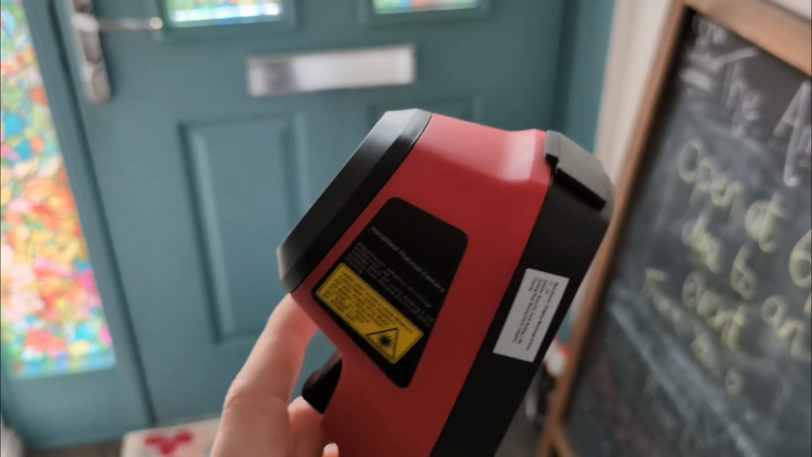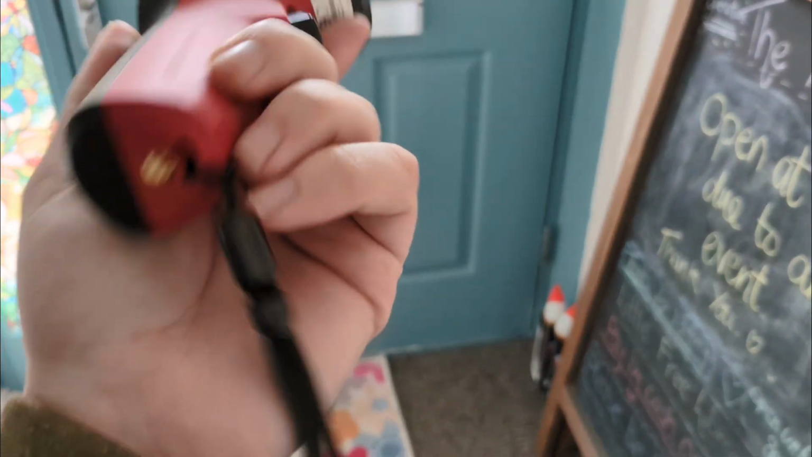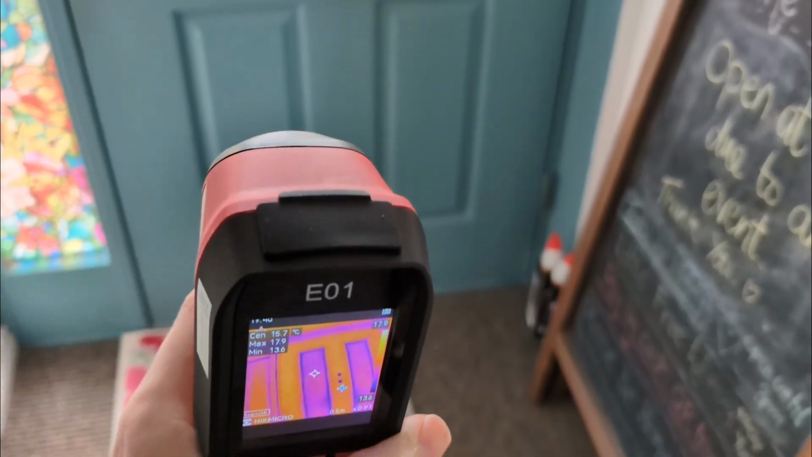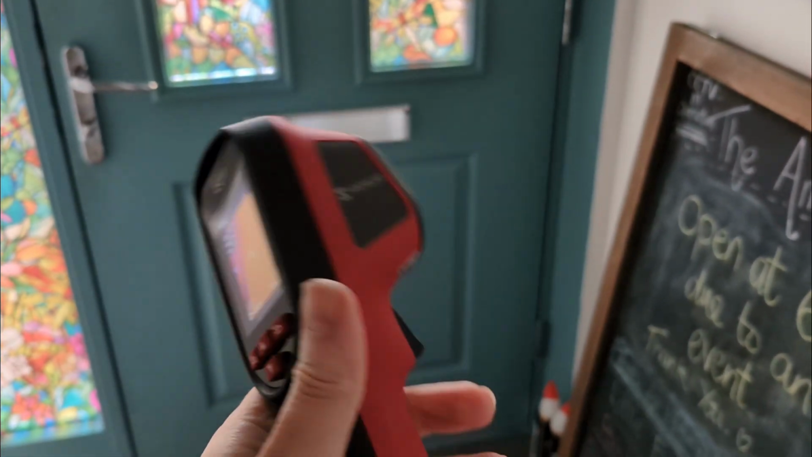So I'm really happy with this guy. And all you need to know as well, by the way, is it does have this handy little guide strap for your wrist if you want to put it on. But to charge it, you just go up here and plug in the USB-C that's already provided with it.